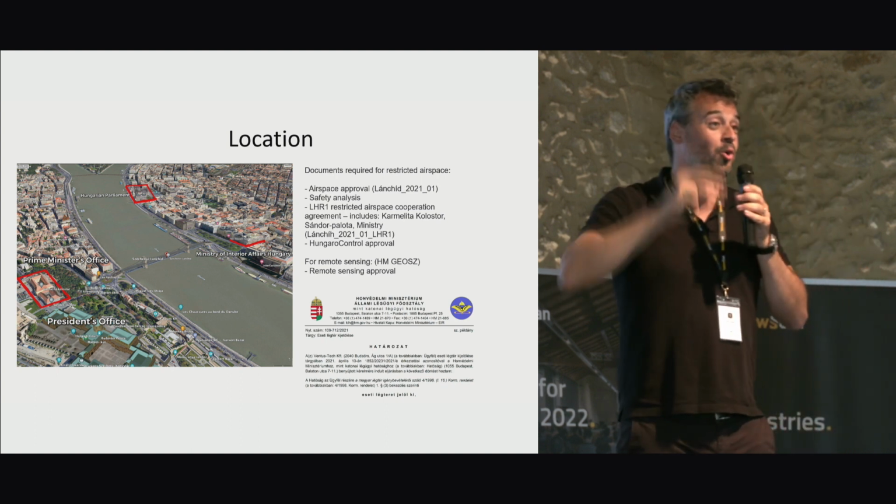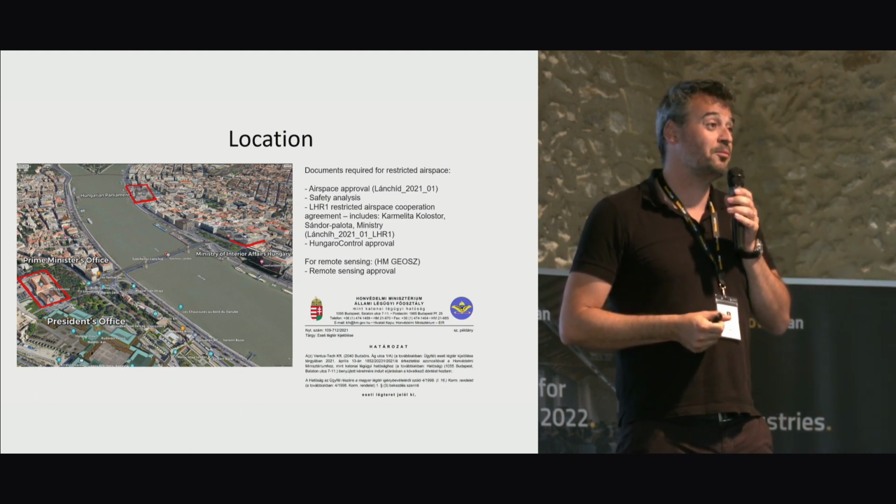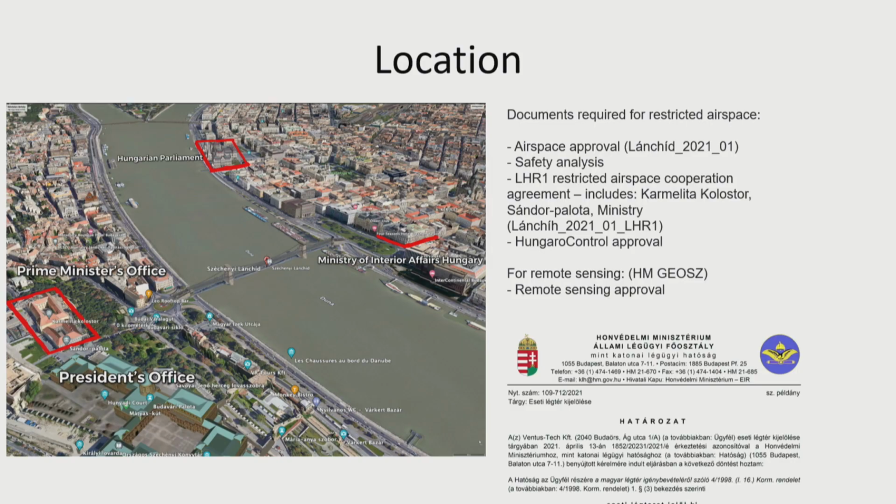My colleague just listed all the paperwork we had to get, from the police to Hungarian airspace authorities and everything. Probably it was 11 different papers that we had to get from different stakeholders. But we managed to do it.